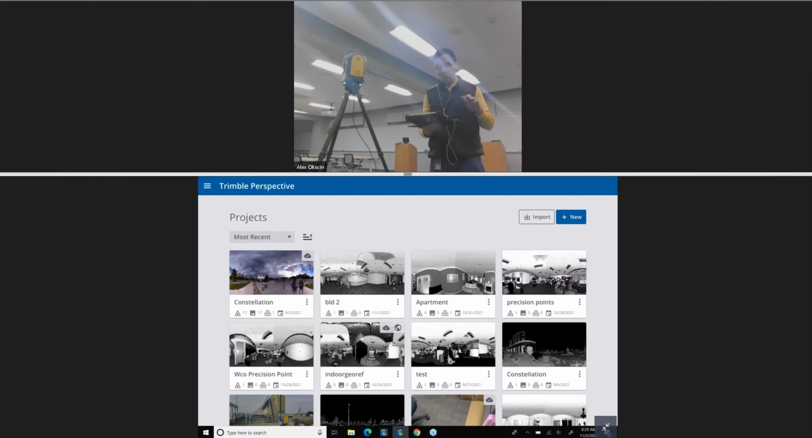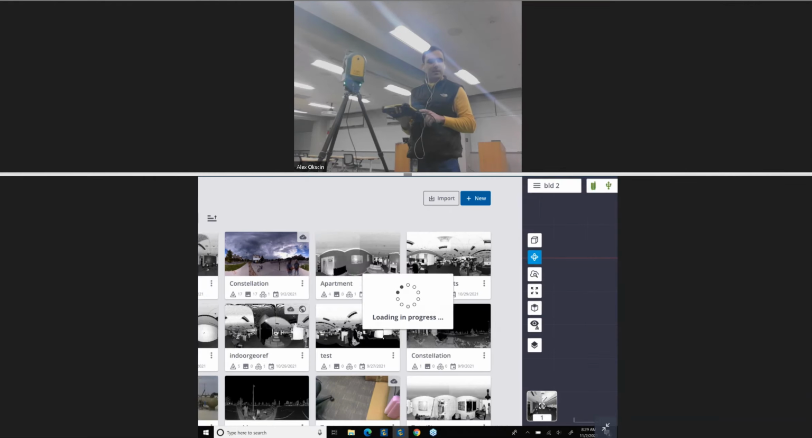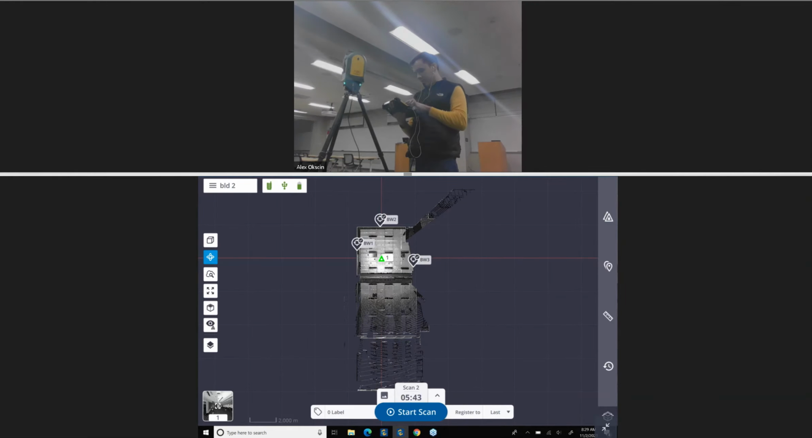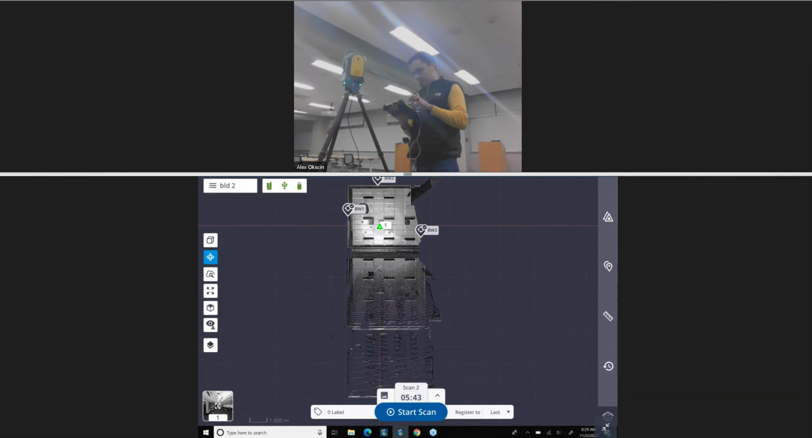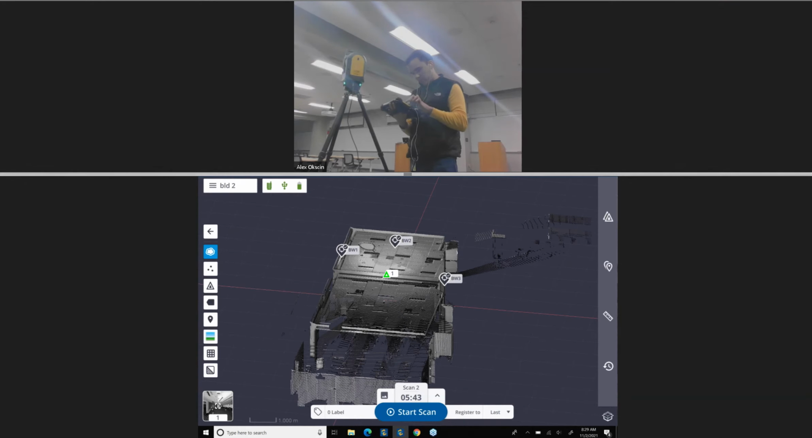First, I'm just going to go over some stuff for georeferencing, recapping what we talked about. If I go into this project in Perspective, awesome, I can see that it is there. This was a scan that I took yesterday, mostly because I don't have a total station with me today.